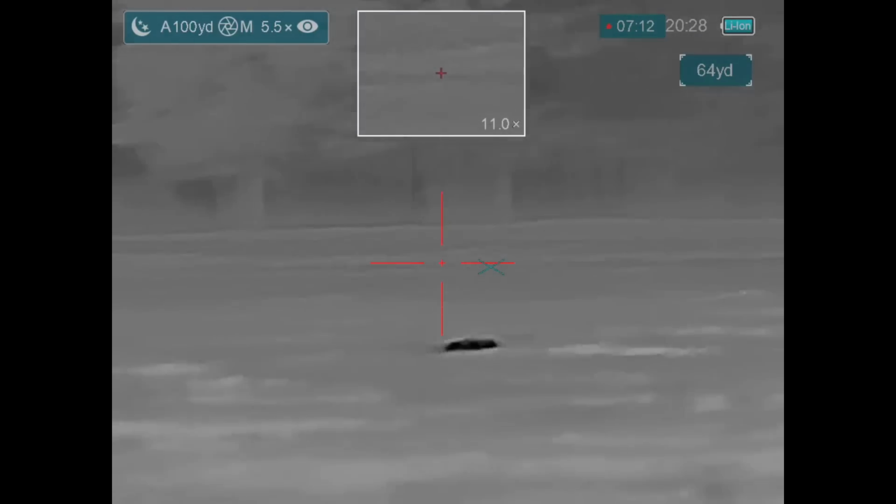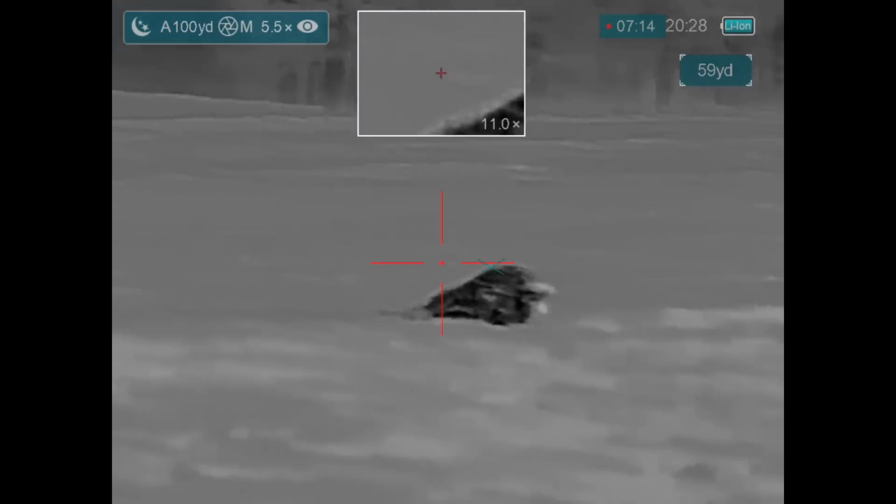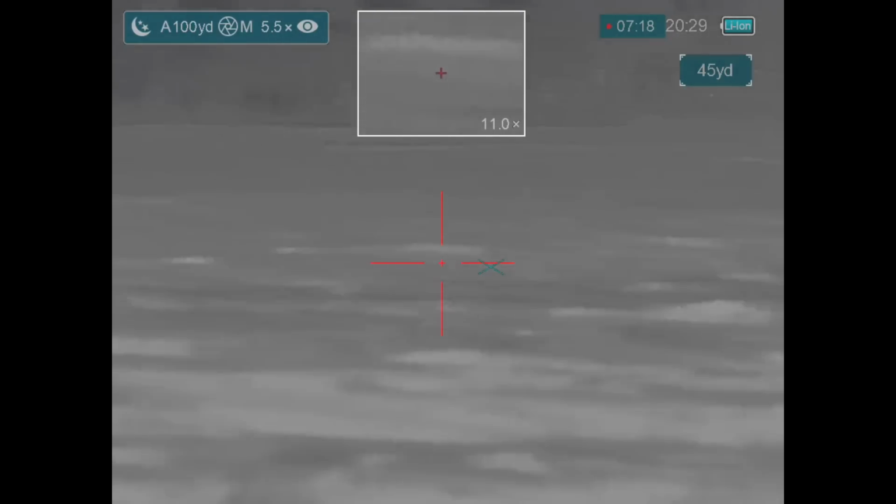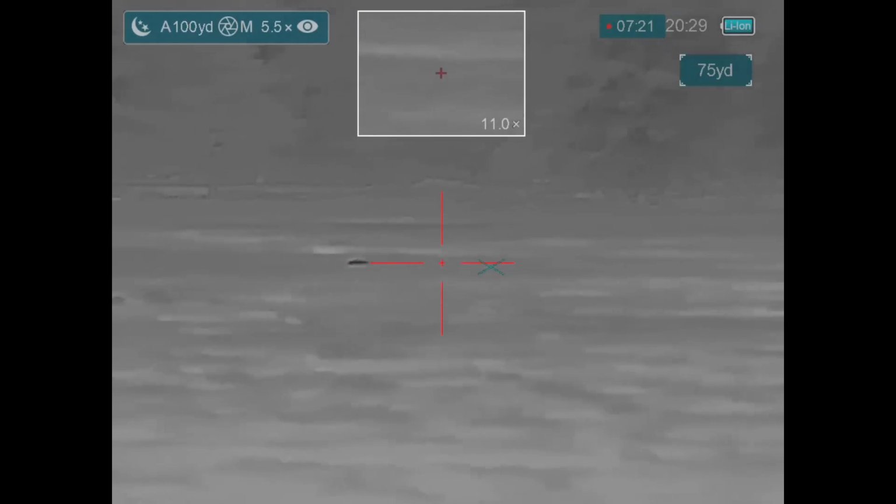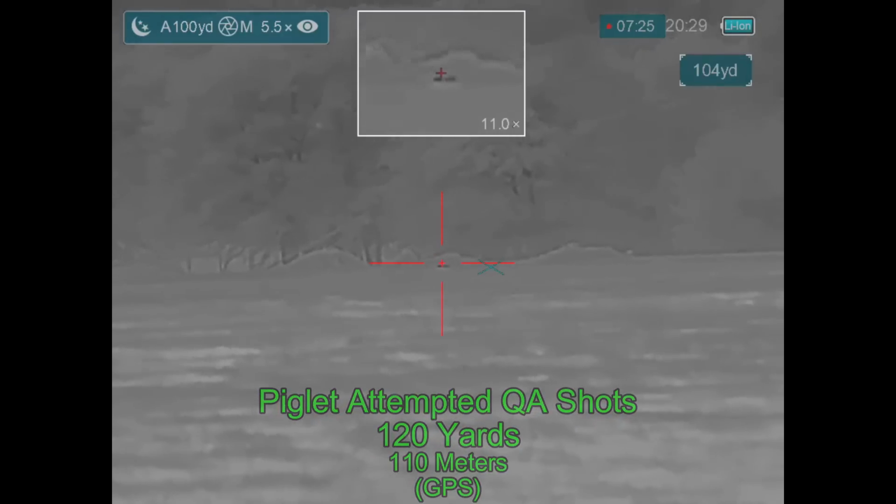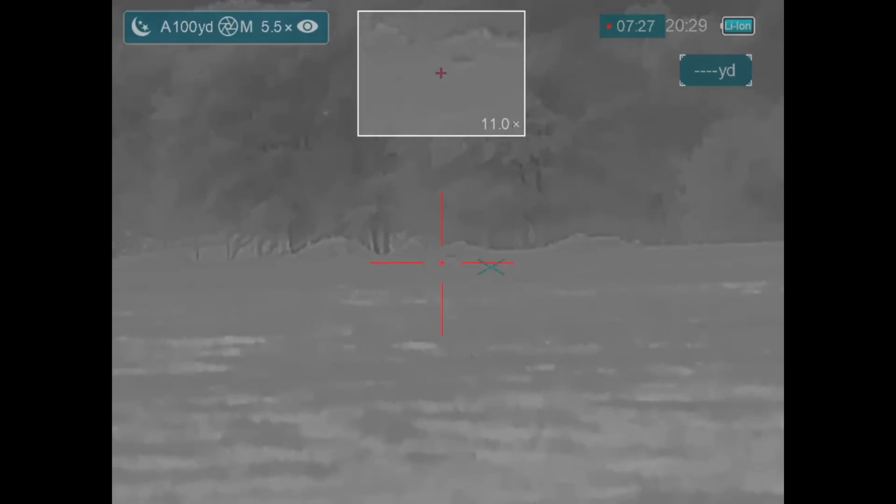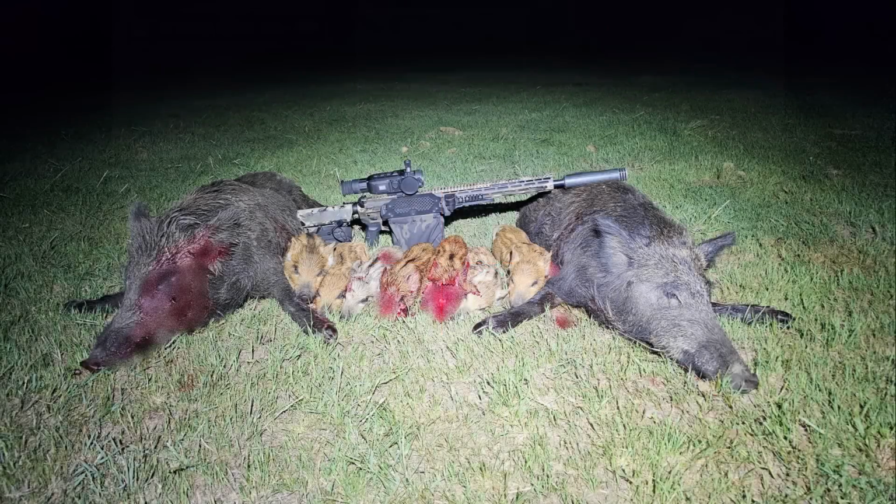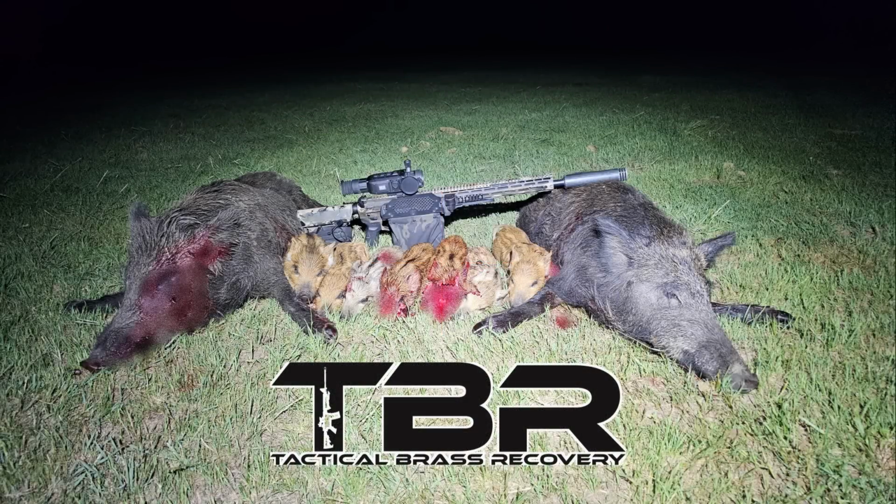Quality assurance shot for the sow. The boar isn't lifting his head, so he doesn't need a quality assurance shot. And I look over at that far shot that I took. I did, in fact, connect with the piglet. It does appear to be moving. I take a couple shots. I try to hit it again, and I realize it'd just be cheaper to drive over and shoot it with my pistol. Brass Catcher by Tactical Brass Recovery.